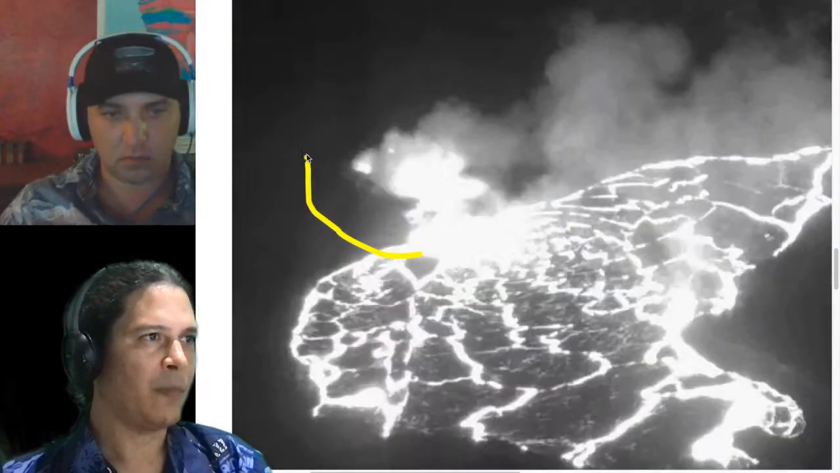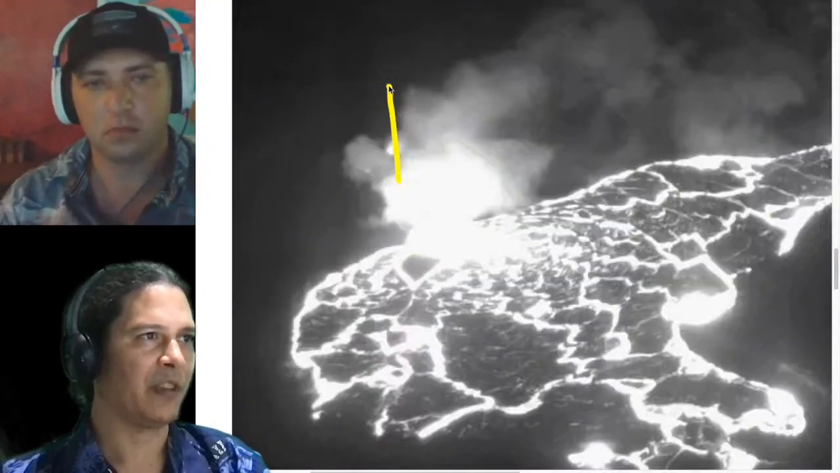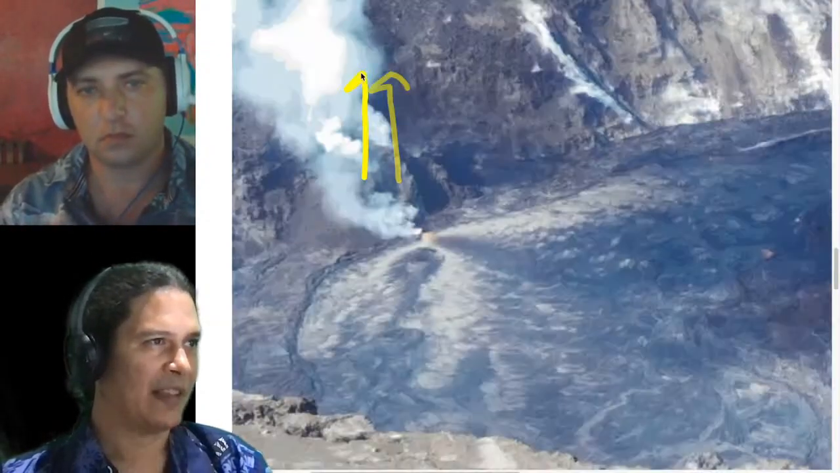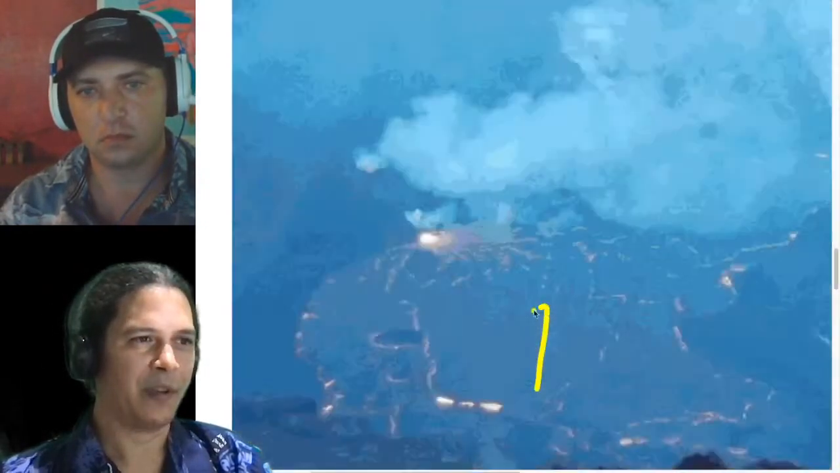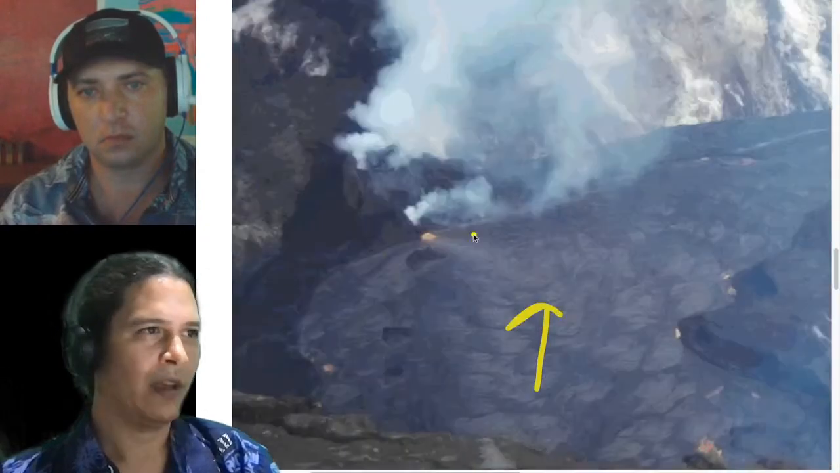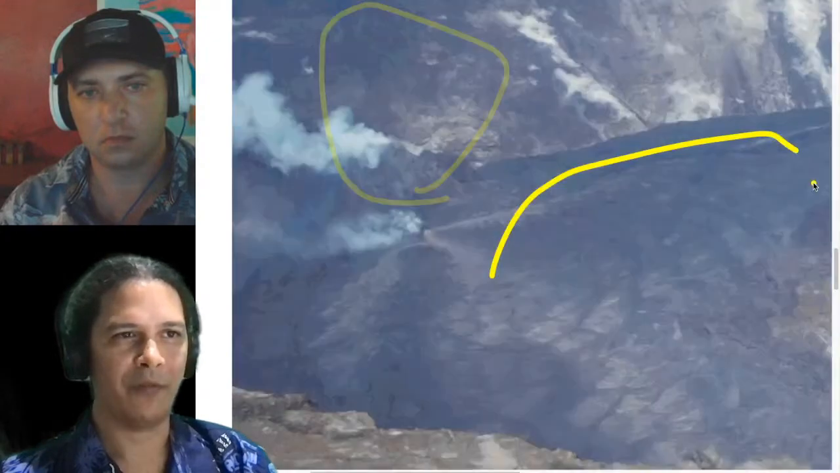The west vent, no major changes. You still have these glowing holes at the top where a lot of the gas can come out, right? That's interesting because you'd imagine if the lava was erupting out of the bottom of the crater, through some crack and through the lake, then all this gas would have a chance to mix with this lava and make it more fluid, more frothy.